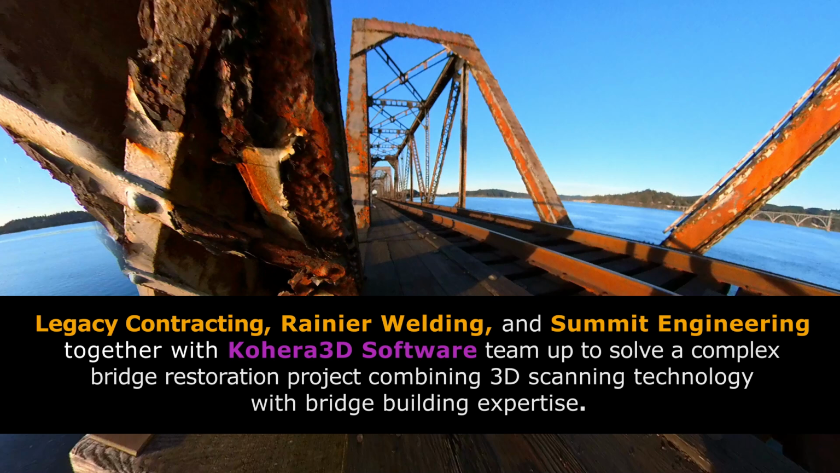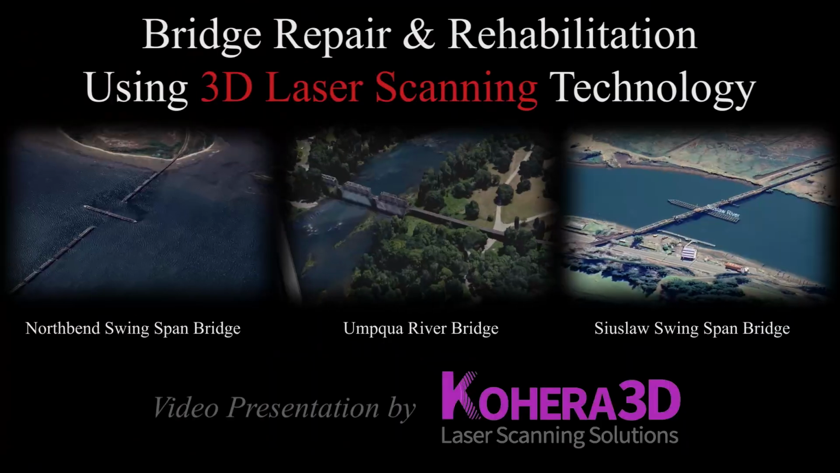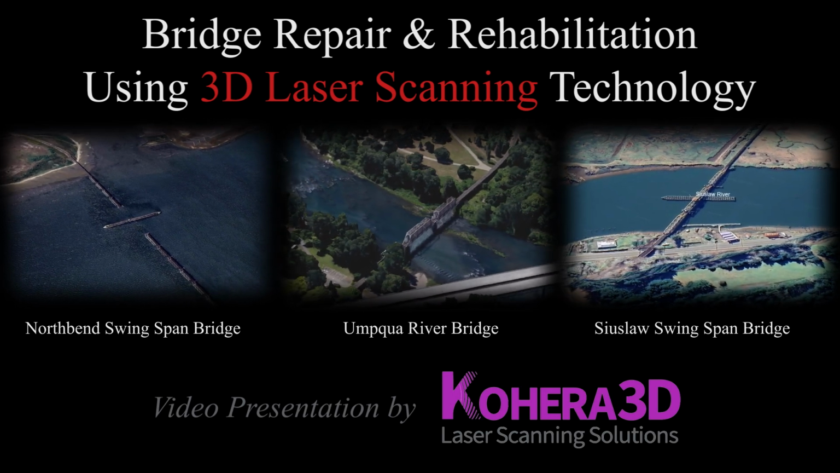Legacy Contracting, Rainier Welding, and Summit Engineering, together with Cohera 3D software, team up to solve a complex bridge restoration project combining 3D scanning technology with bridge building expertise. In this video, we'll share the value of using 3D laser scanning for the repair and rehabilitation of deteriorating bridges.